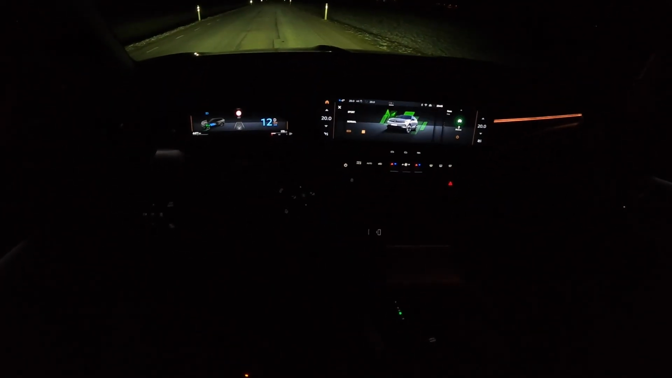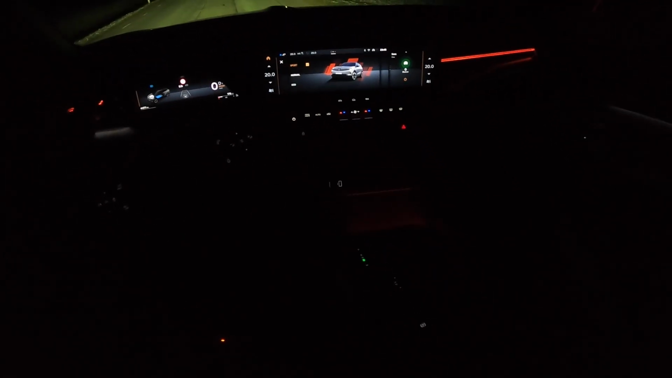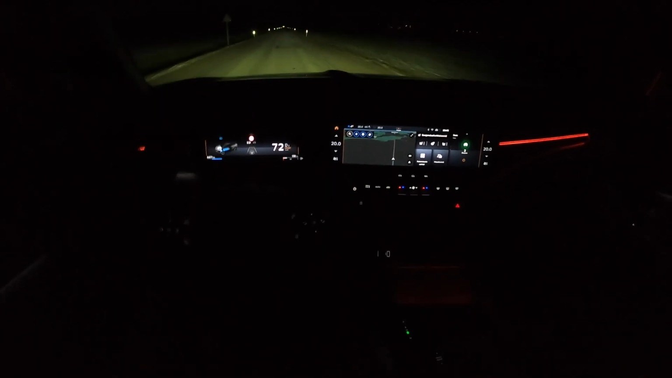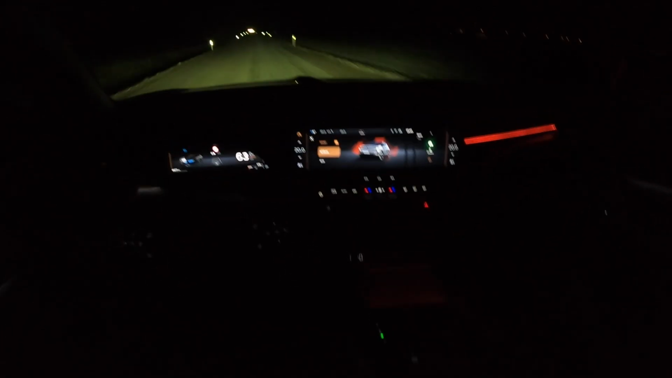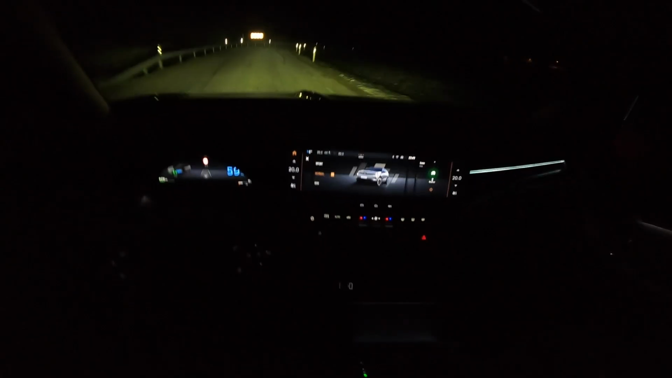Let's check out the acceleration in the dark. Maybe it's better than in the daytime. We'll see. Put it to the sport mode and hit it. Yeah, really comfortable, just gradual.